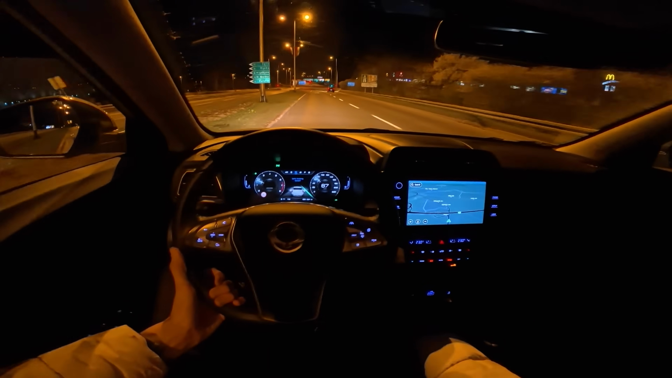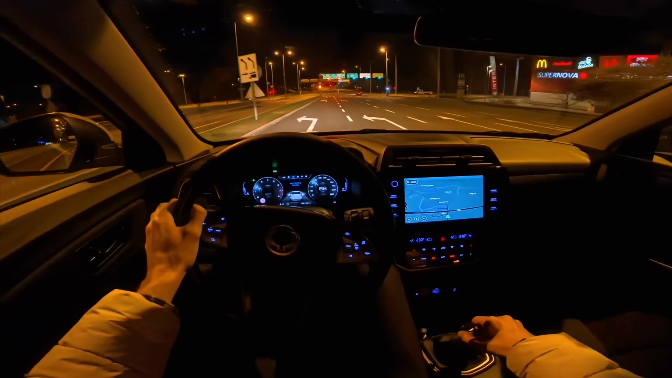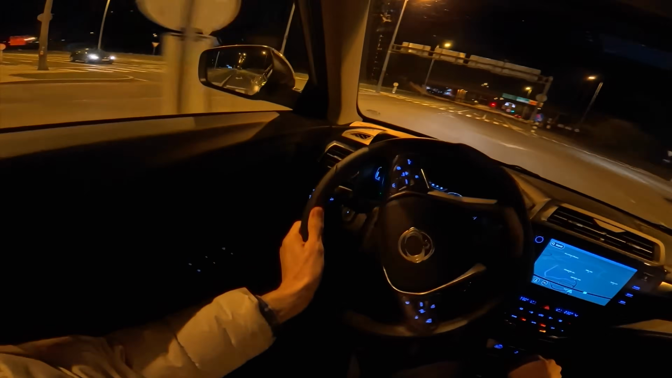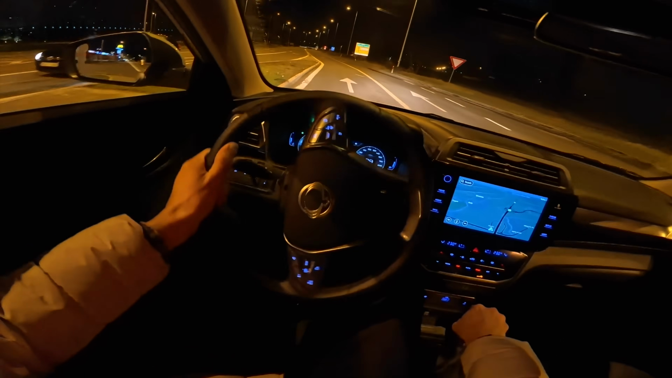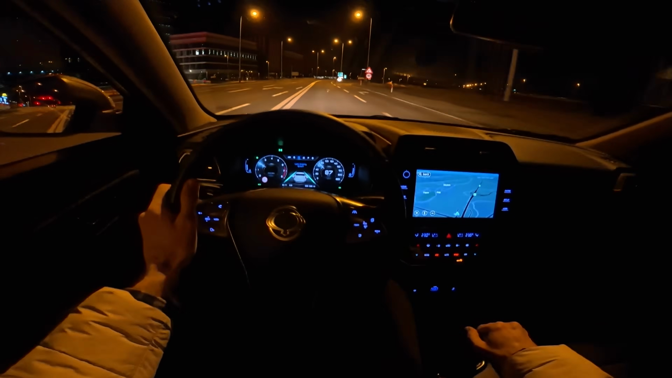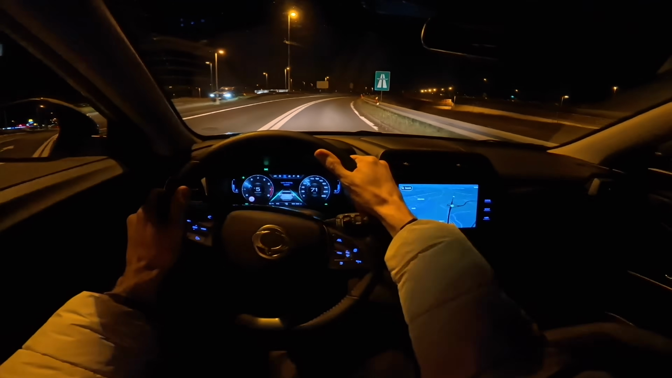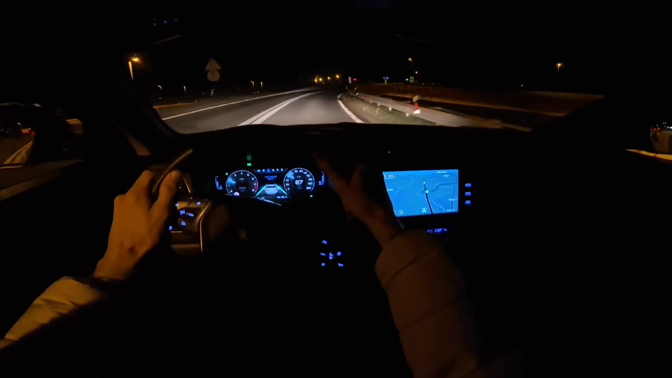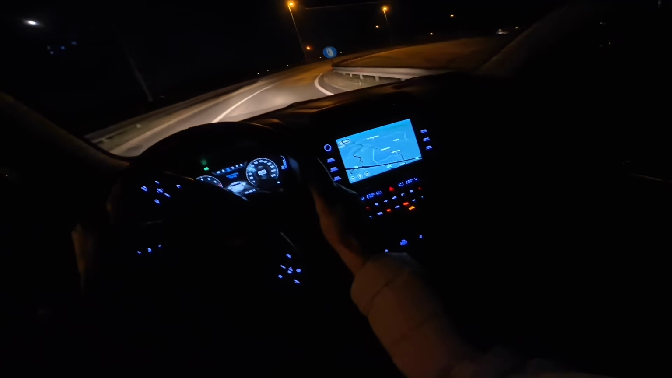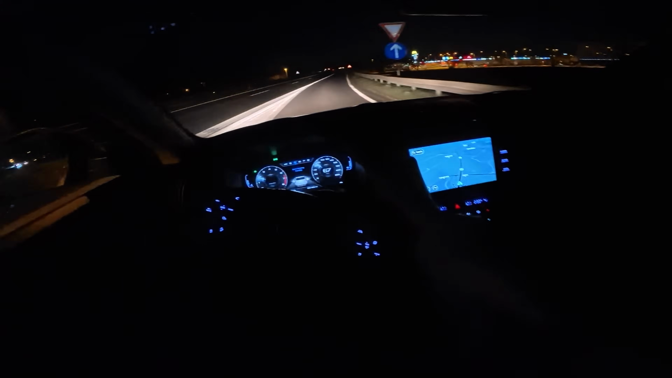I'm gonna switch to sport mode. Oh yeah, the steering is a little bit more direct. Gives you a little bit more feedback or more resistance. Okay, slight leaning, but not too much. I'm gonna speed up here a little bit faster. See how it acts in this bend if you go a little bit faster in. Okay, lane assist is trying to correct me. Okay, there is leaning. It is taller. So don't go too fast into the bend.